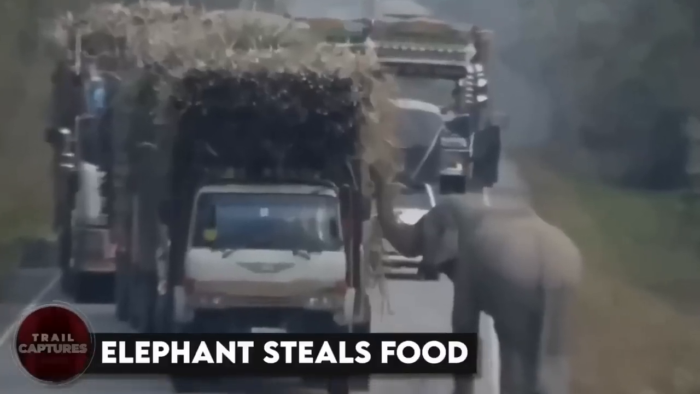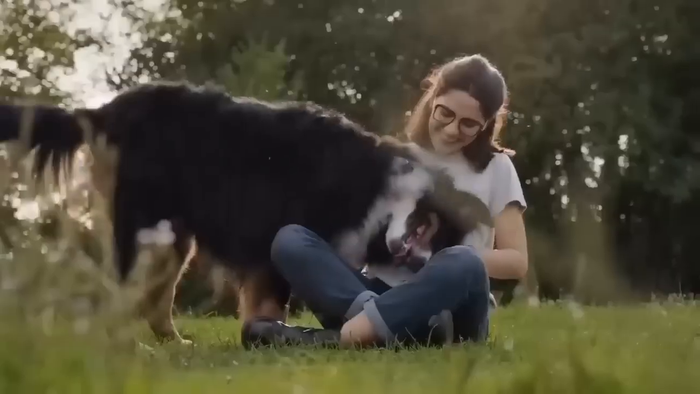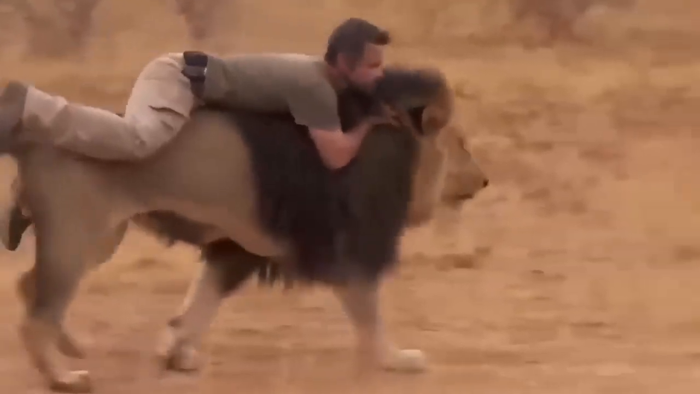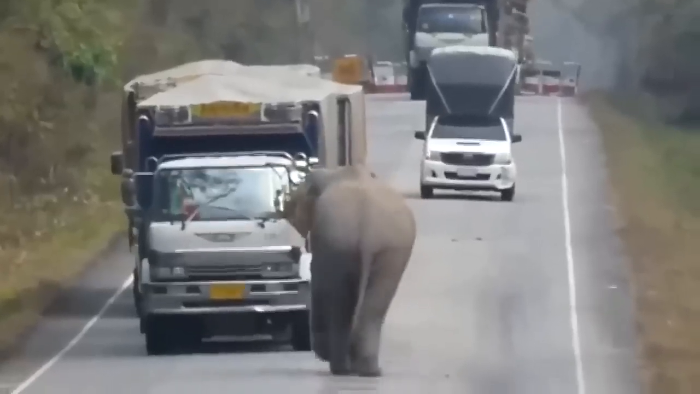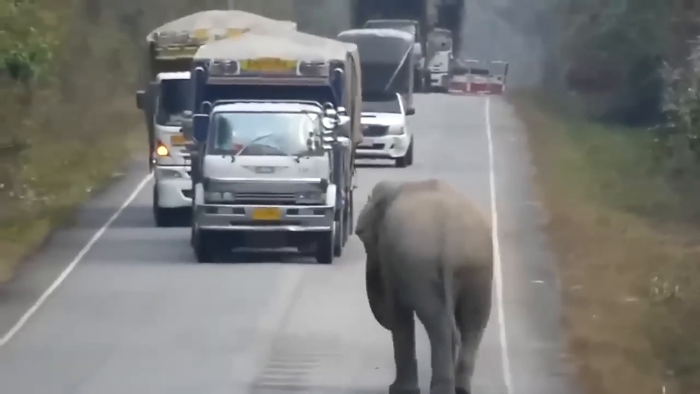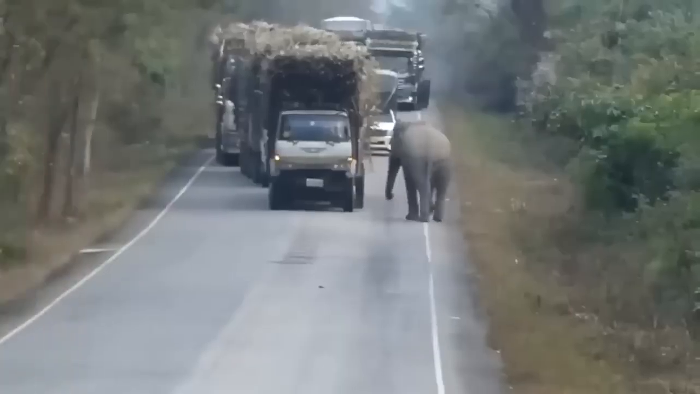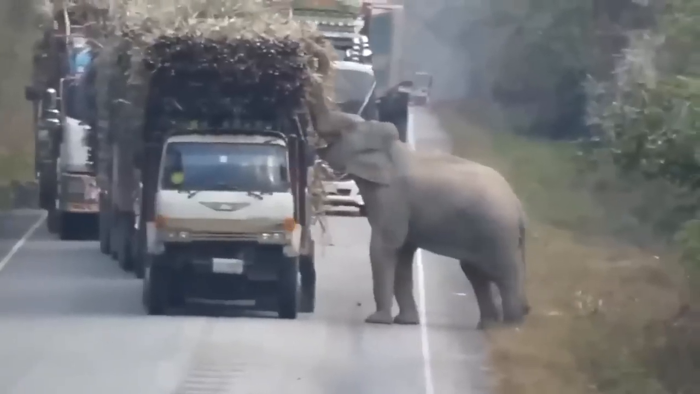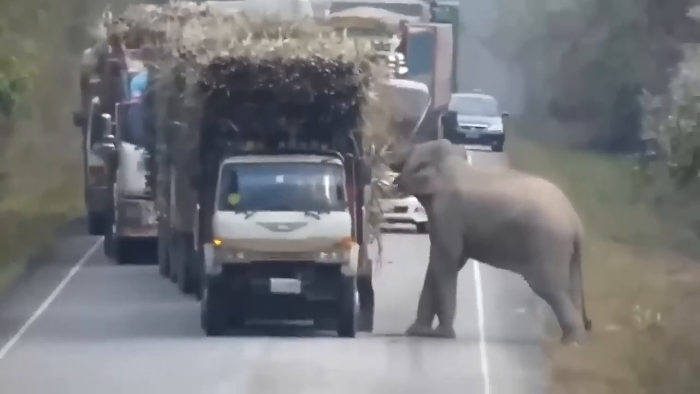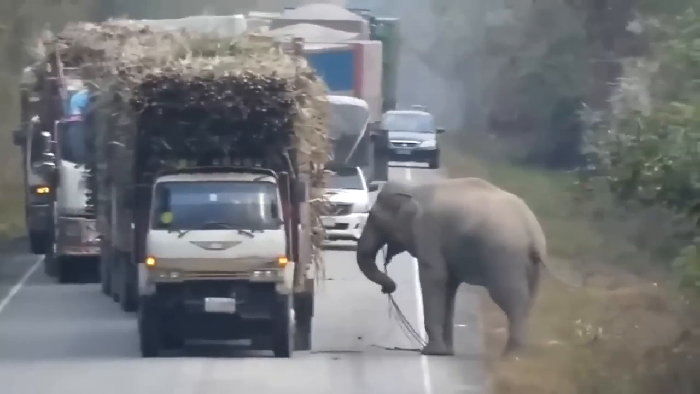Elephant steals food. Humans and animals have been living together for decades, and this years-long relation has led to us understanding each other pretty much. For instance, take the elephant as an example. Years and years after passing the same road, he has come to know that a truck passes the same road every day with lots of sugarcane. So, what did the elephant decide to do? He decided to take a shortcut to get food and steal from the truck whenever he gets the chance to.